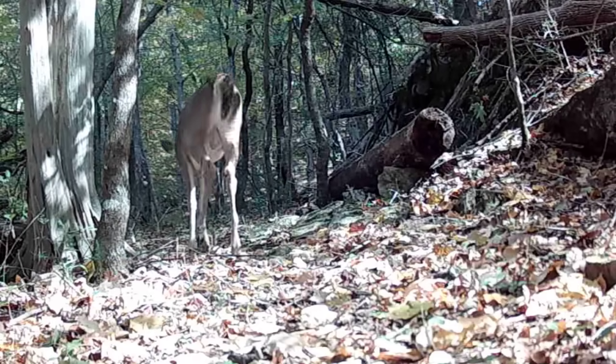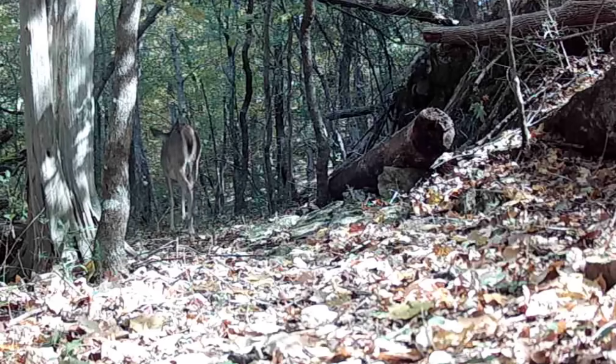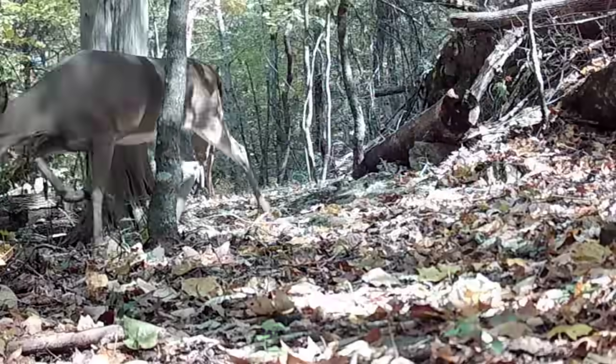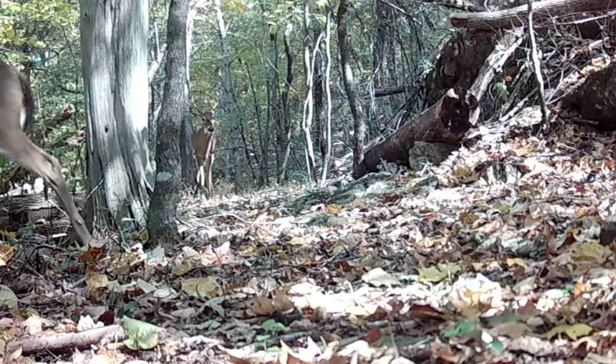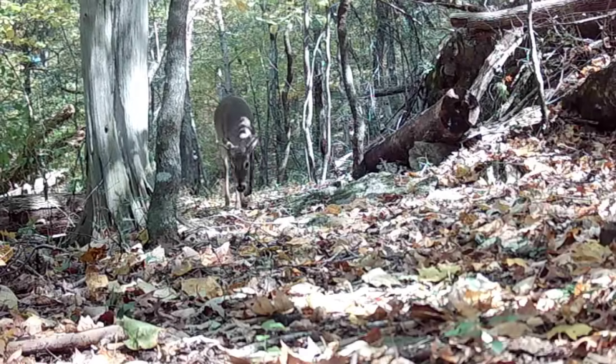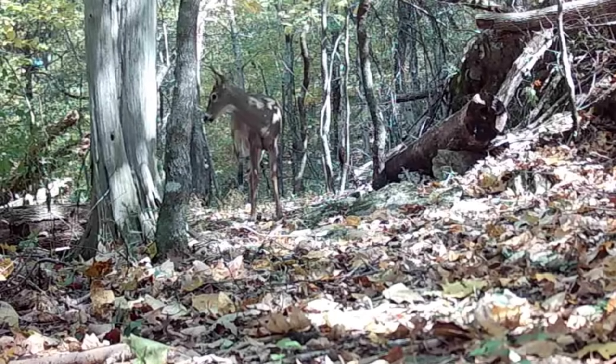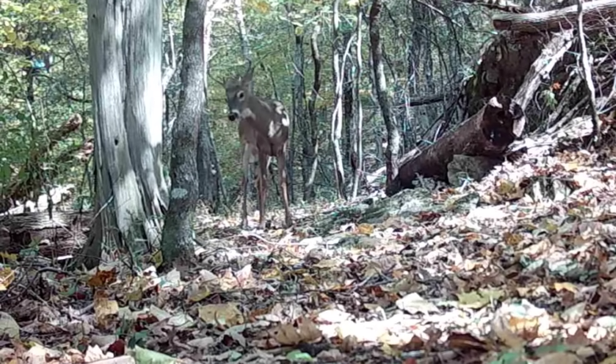The old bucks up on the ridge, they just moseying back and forth. Here's an old buck following a doe around. It's that time of year. And here to get more active as the time goes on.